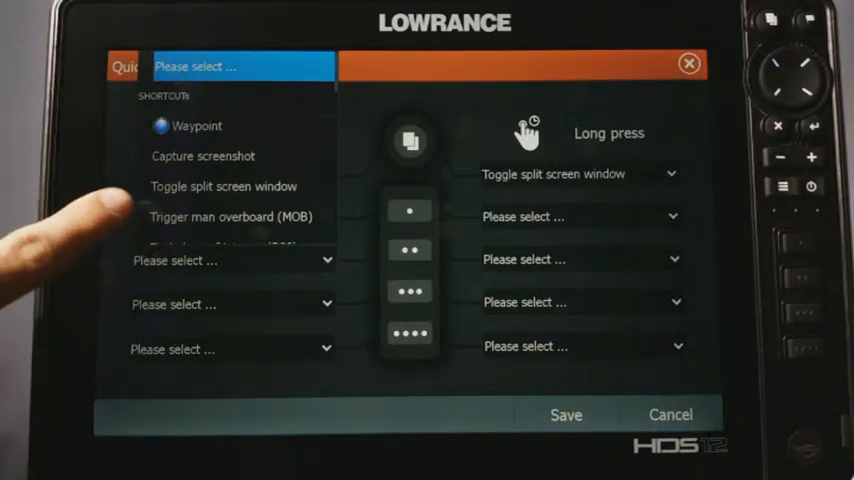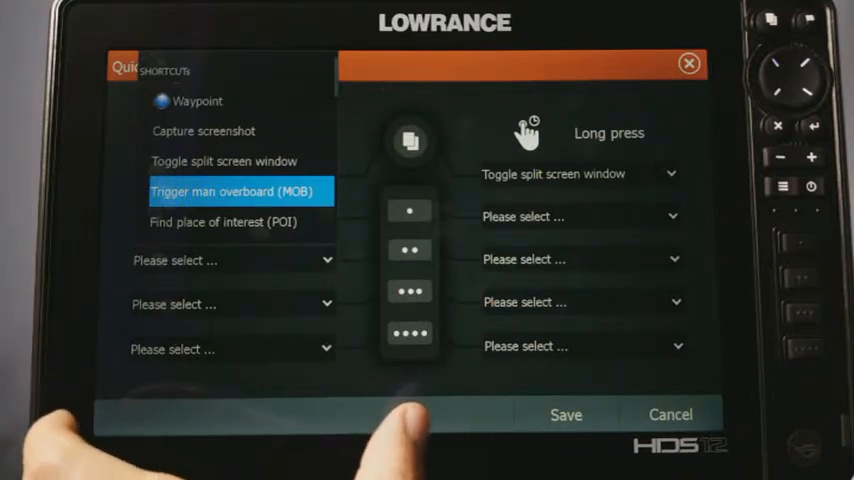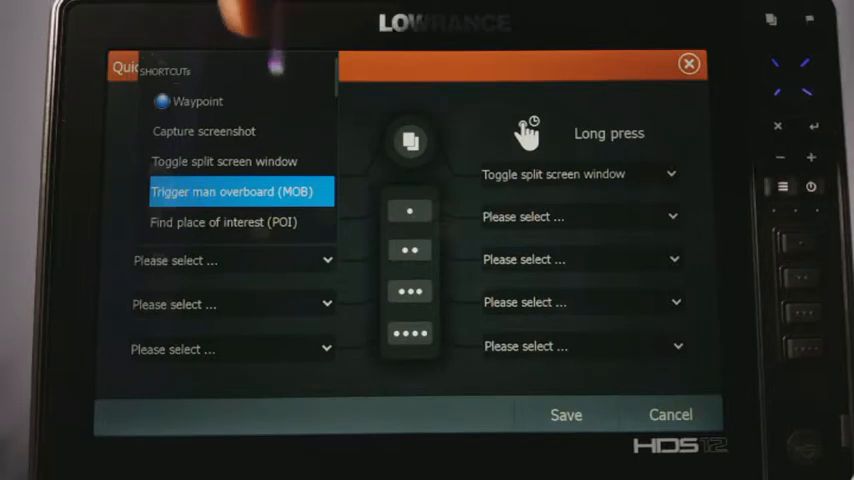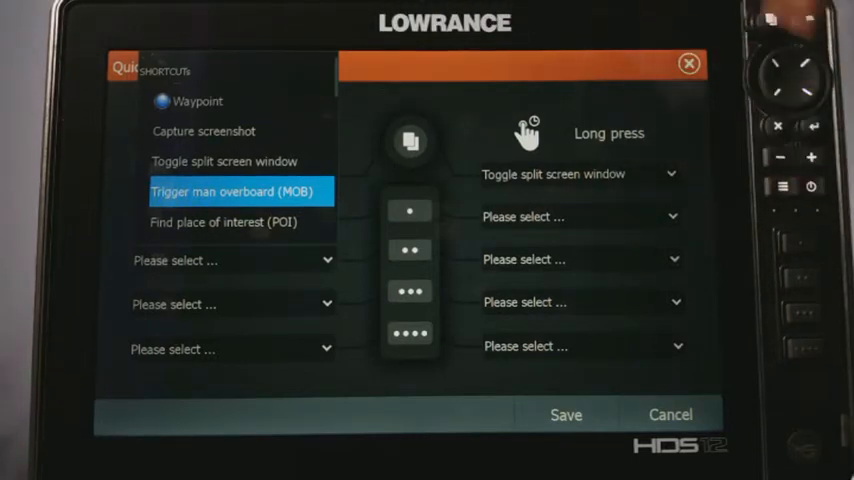Now you've also got, right here where it says toggle split screen window. What that is, is if you have a split screen up on your unit. So say you're doing a split between your chart and your sonar. Generally, the one on the left is going to be the one that's activated. So you'll notice that the menus you get on the right are going to control this window that's on this side. Well, normally you'd have to tap on the other window to activate that one.